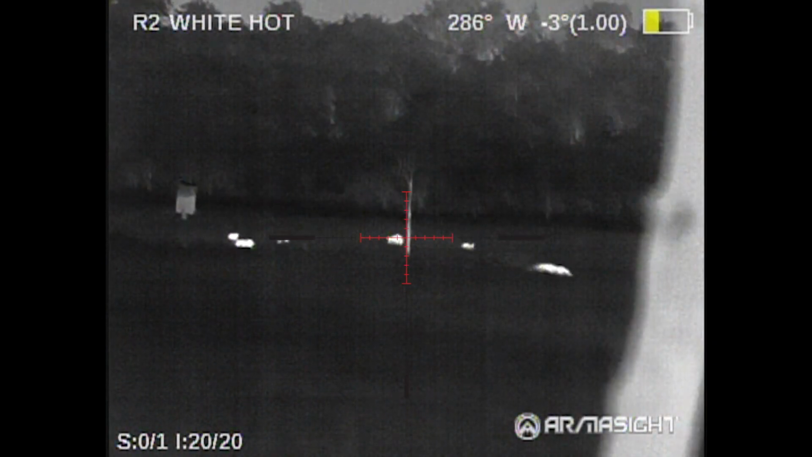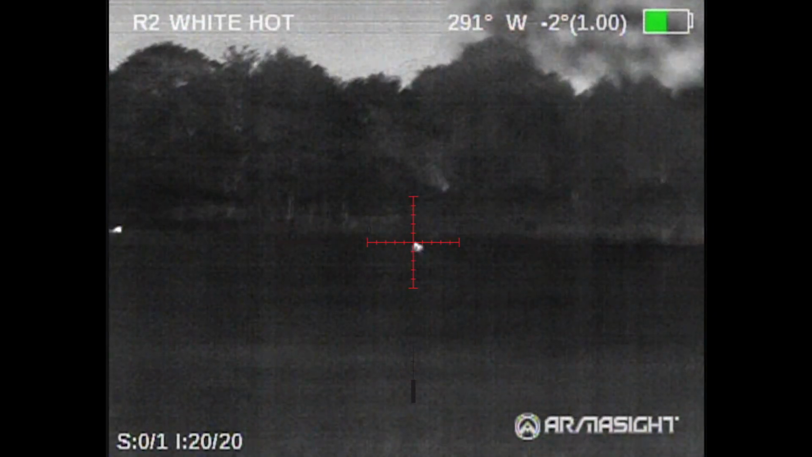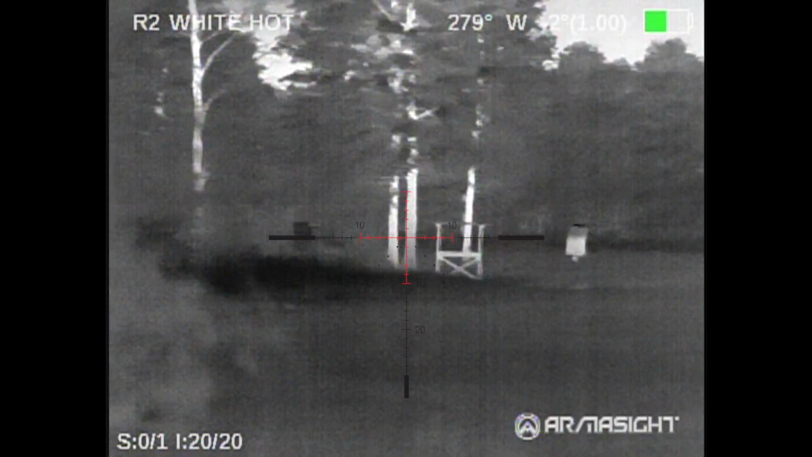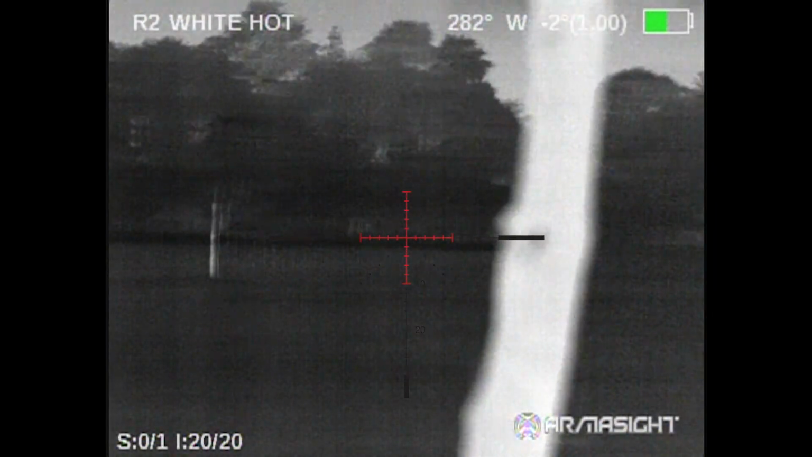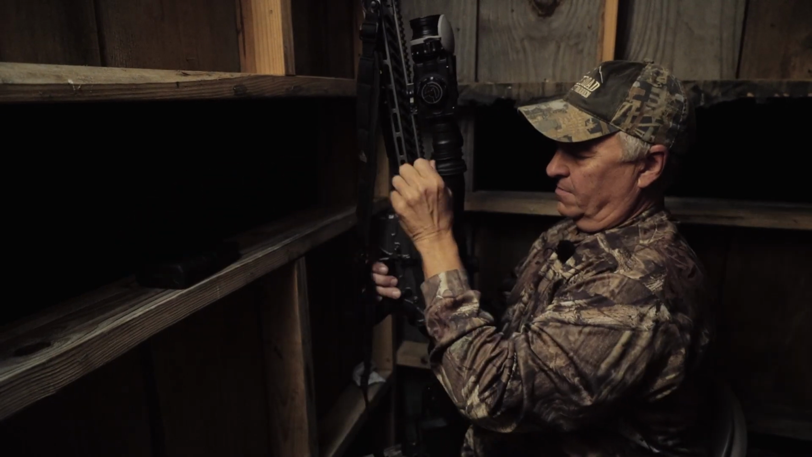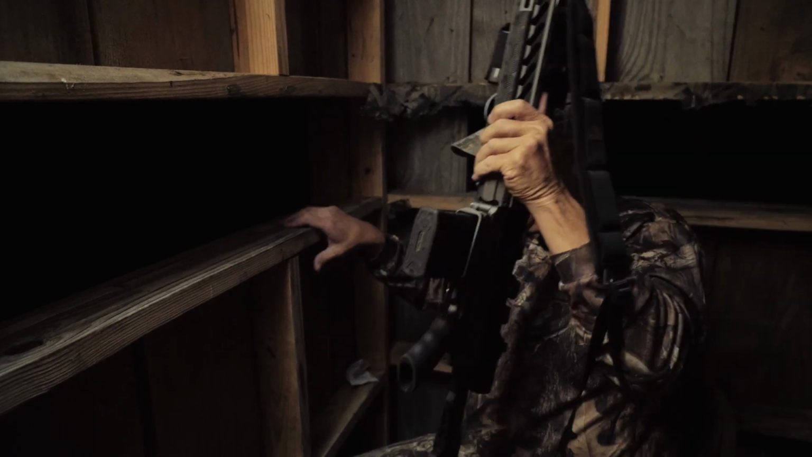Good gosh, look at them go. Holy smokes, look at him flip. I don't know if we're going to be able to find these guys or not. That grass is so doggone tall. It's going to be interesting to see if we can find them. That right there, my friends, was pretty doggone cool.